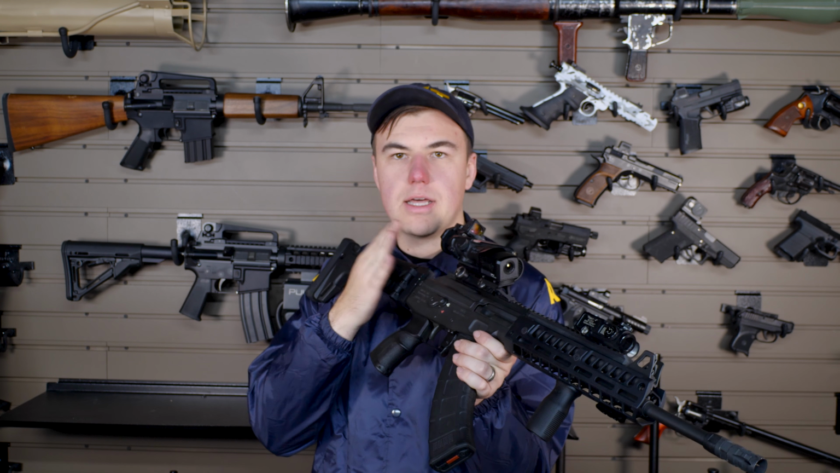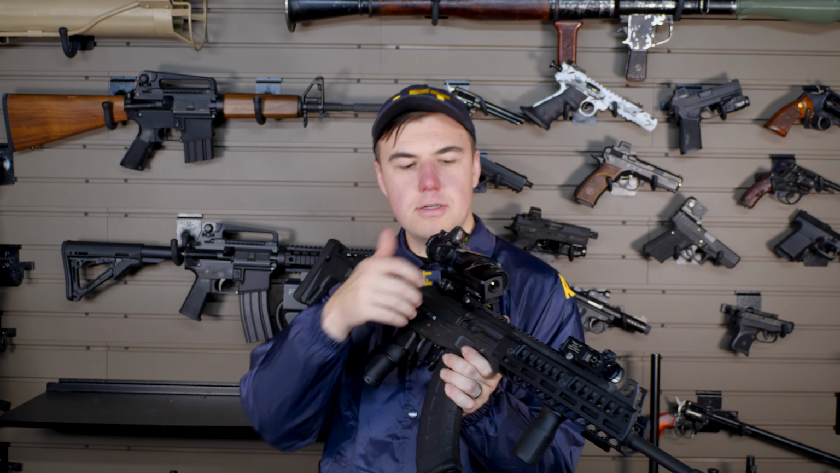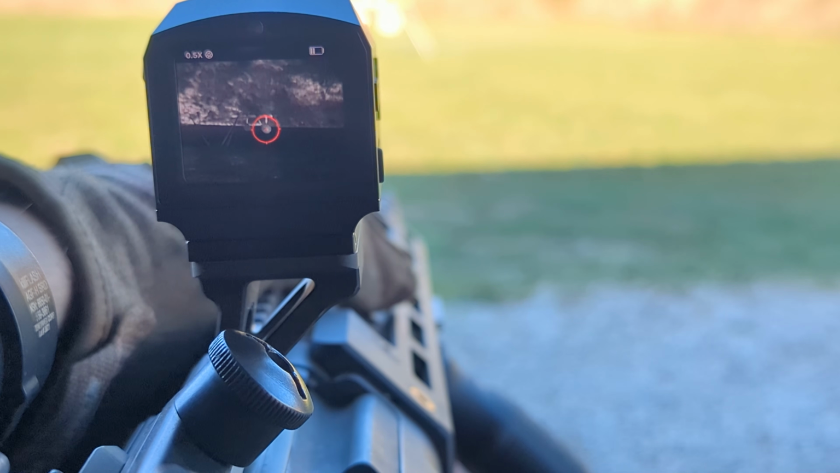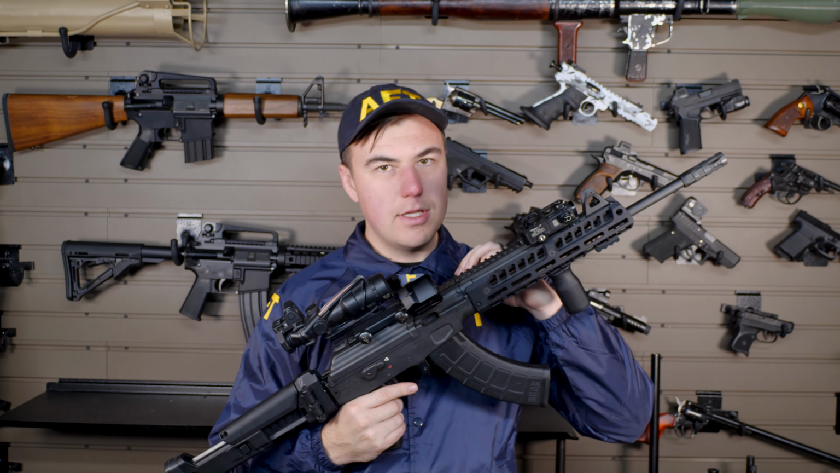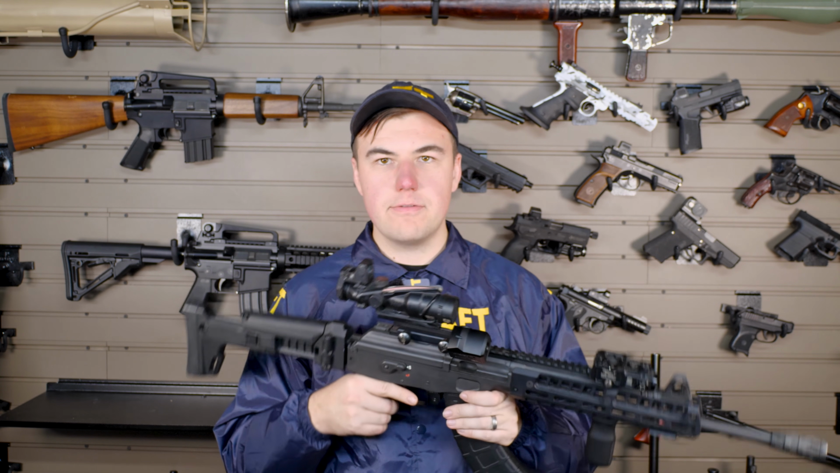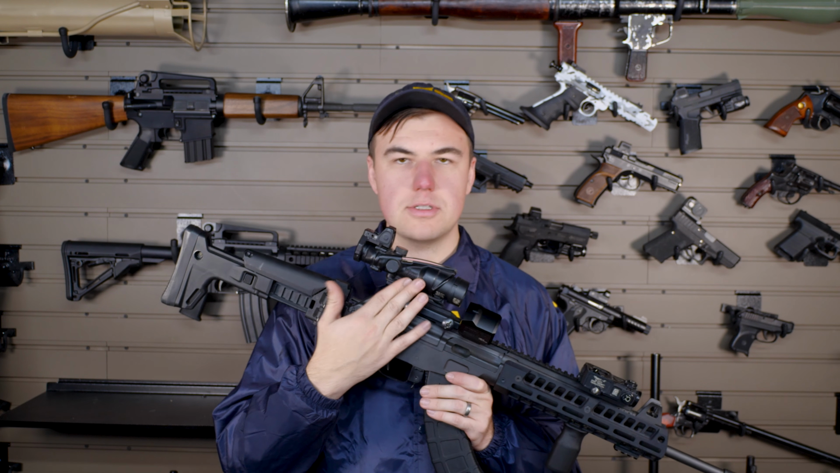I think this makes a lot of sense just to have as a QD mount, throw it in a pouch, and then when the lights go out, clip it on, turn it on, then you have 5 hours of thermal capability. And having a tangential thermal option instead of just a 100% dedicated scope means that during the day, if I don't need thermal detection capabilities, I can just take this off and I have a better suited optic for daytime use or just other use.